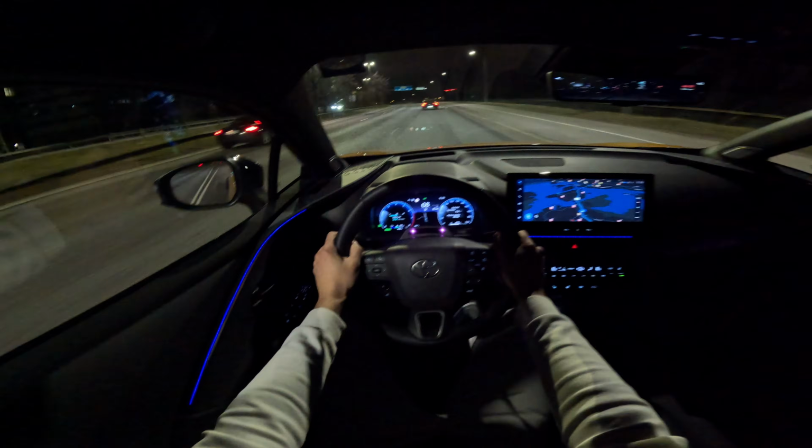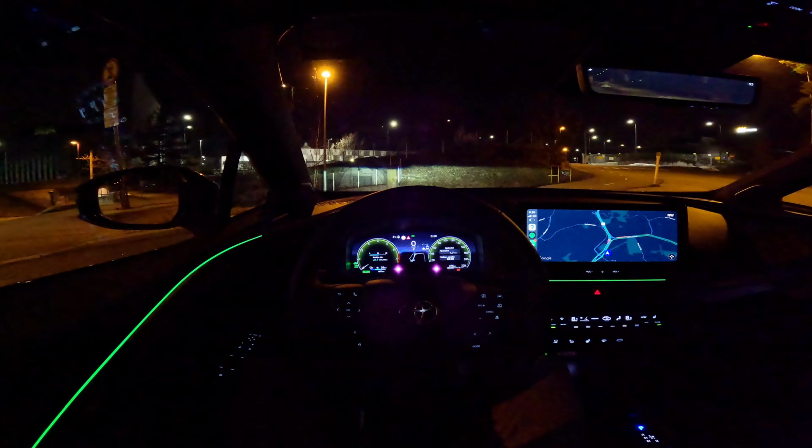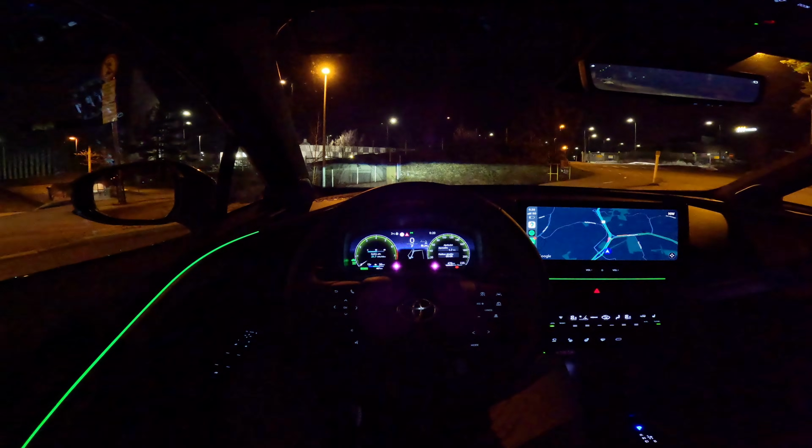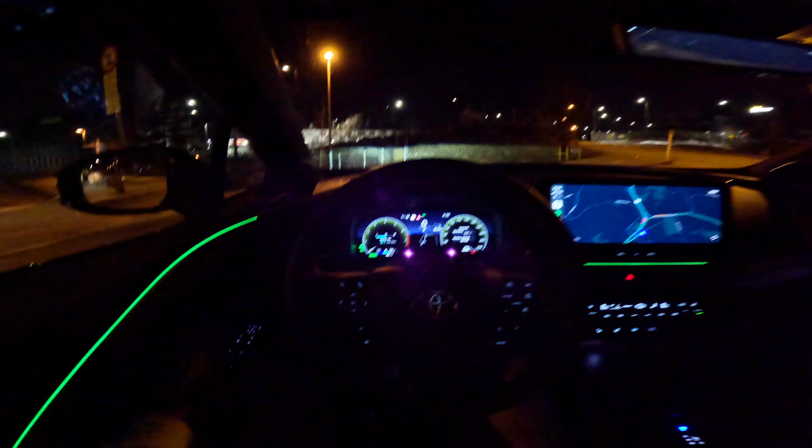does really pack a nice punch. This is the 2024 Toyota CHR Premier Edition, and this is the plug-in version, and today we're going to be doing a POV night drive. But first I'm going to be showing you the car from the outside as well.